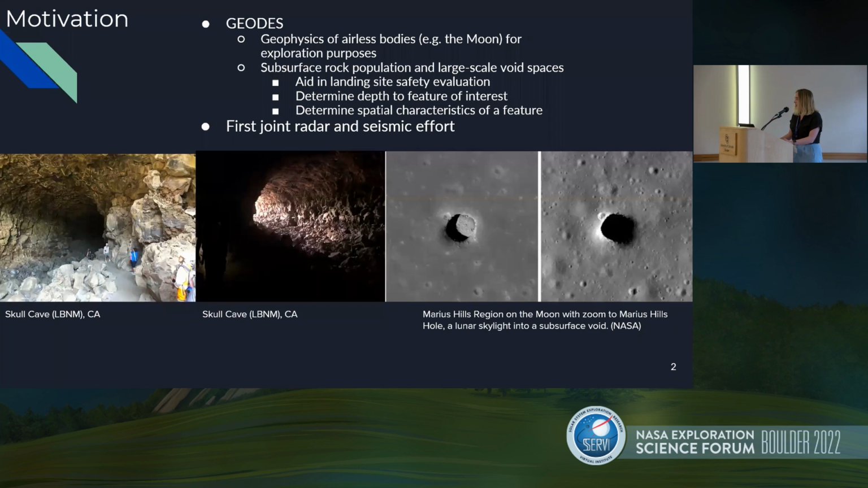Something that's important about this talk is that there's a lot of work that has been done on locating and imaging these subsurface void features using seismic or radar separately, but this is really the first joint radar and seismic effort. So shown here below, I have Skull Cave, which is another cave that we use as a terrestrial analog in Lava Beds National Monument. And it's very similar to lava tubes we expect and have some evidence to find on the moon, such as the Marius Hills Hole, which is a lunar skylight into a subsurface void that may be a lava tube.